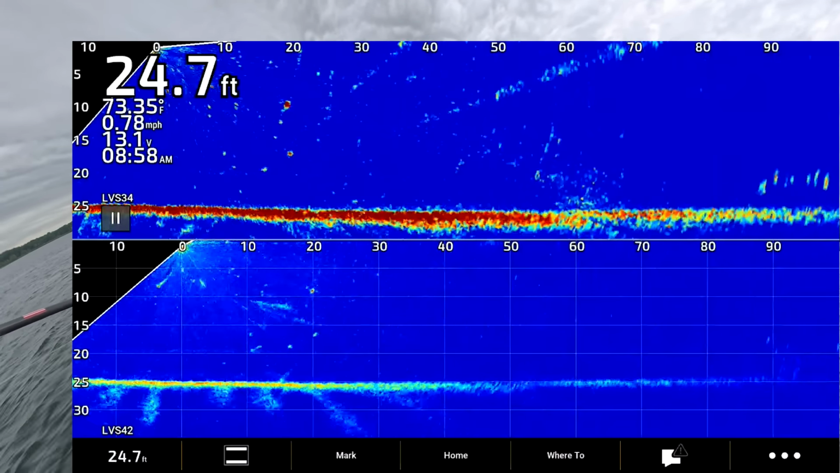Definitely a noticeable decrease in range on the 42, which is to be expected if you read about it. So turn this color gain up a little hotter. 85 is where I'd run my 34. There's the 34.